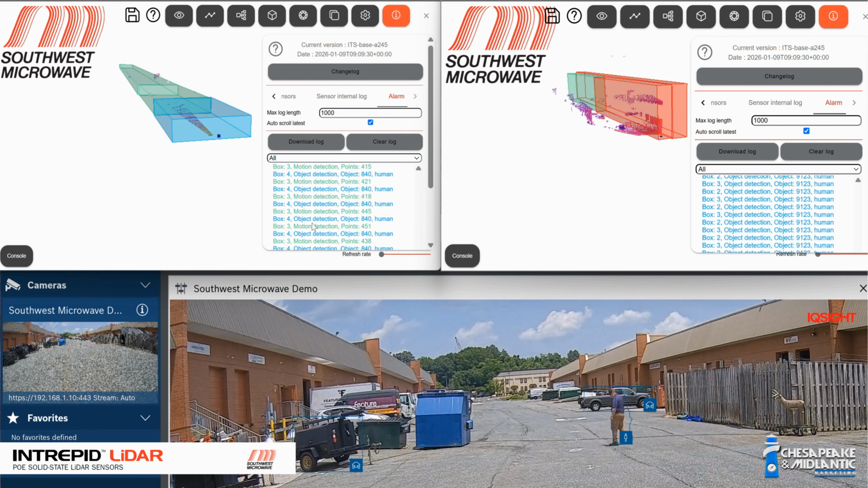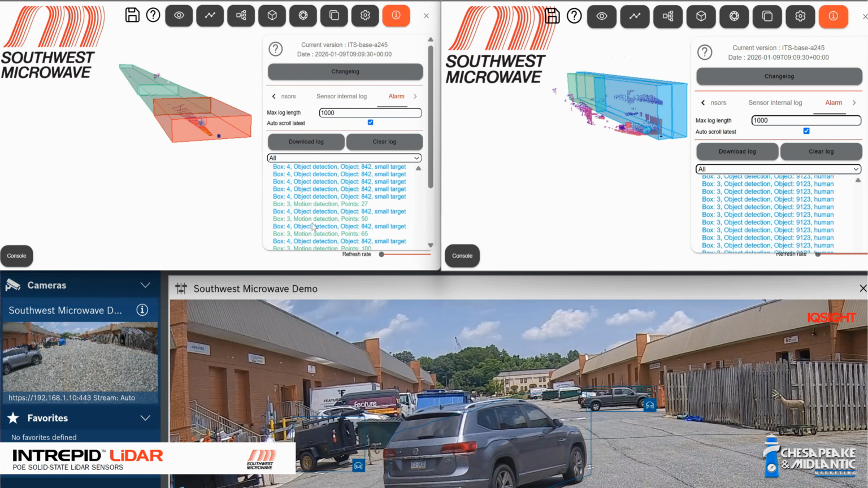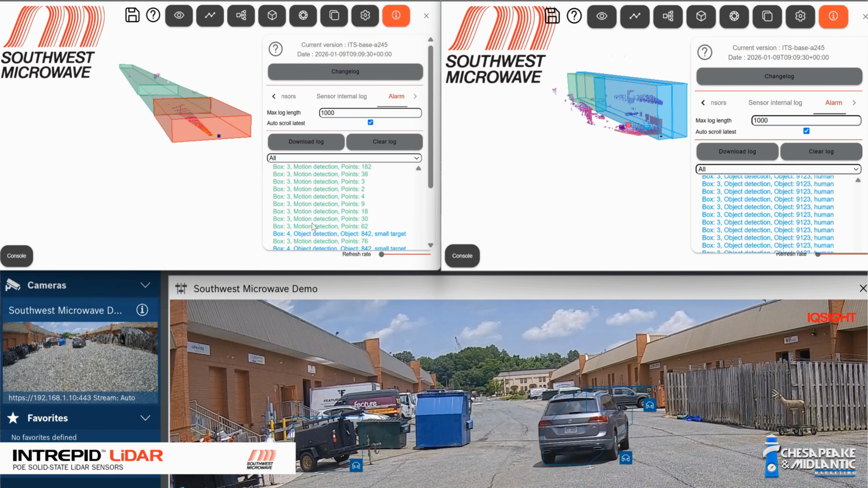Now, in just a second, we'll have Brad drive and we'll see the car. So Steve, if you will go behind that dumpster there so you get out of the view for a second. And Brad, you want to drive your vehicle through. And what will happen, so now we have Brad, and on the left-hand side, we have it picking him up as a small target. I have that enabled.